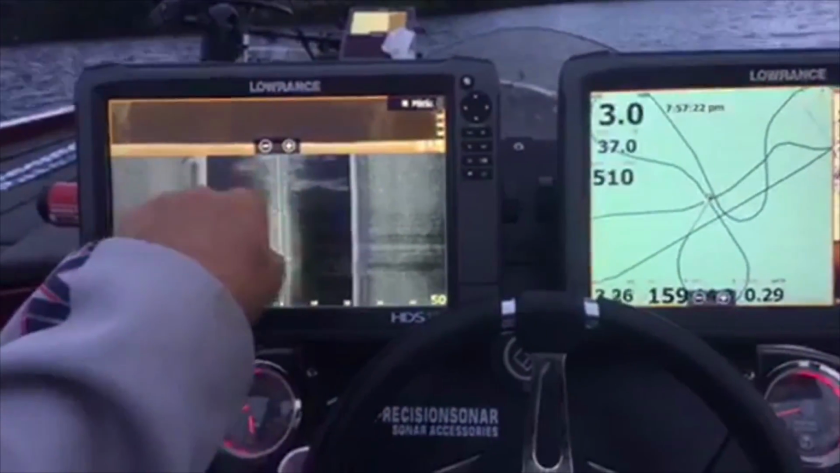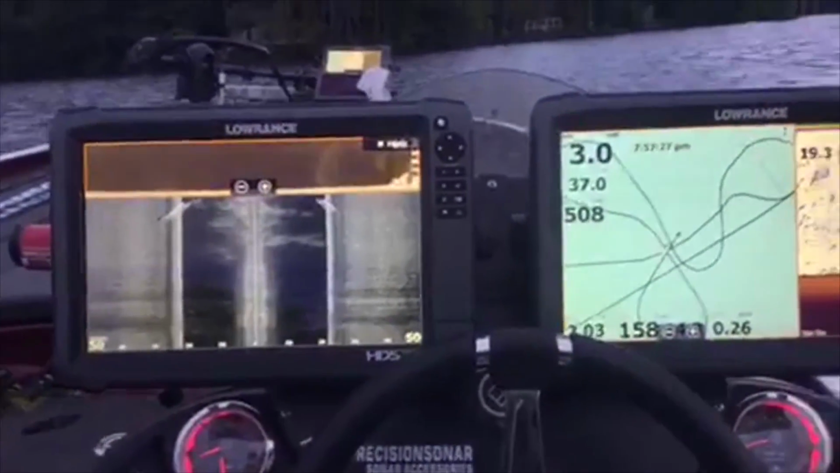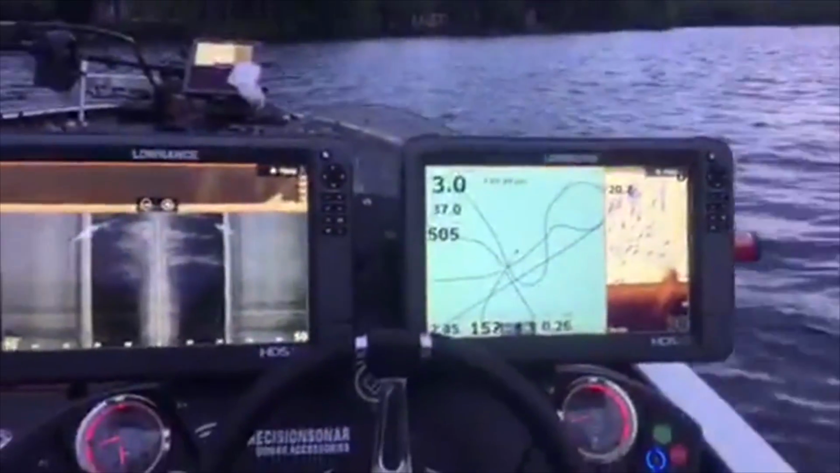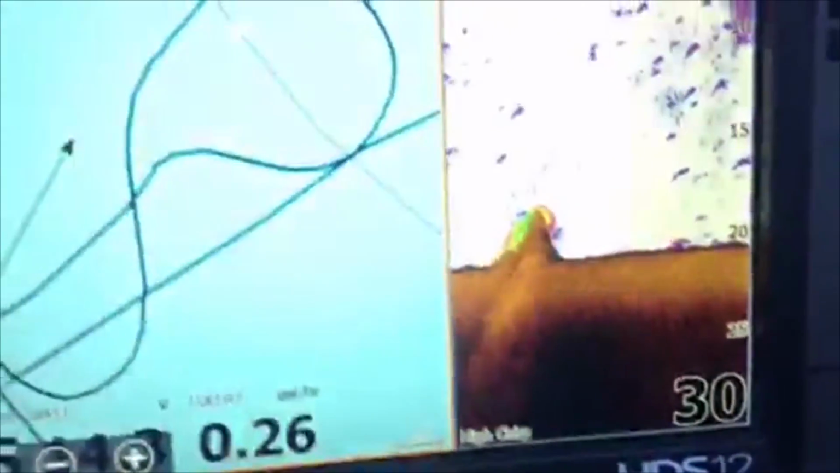So we're starting to get a lot of prop wash here, but there's the boat right there at that angle. We just cut it pretty good on both sides. So there it is right there. It's kind of sitting off the bottom. That's what it looks like there. And these could be some fish, or a school of bait laying in it.